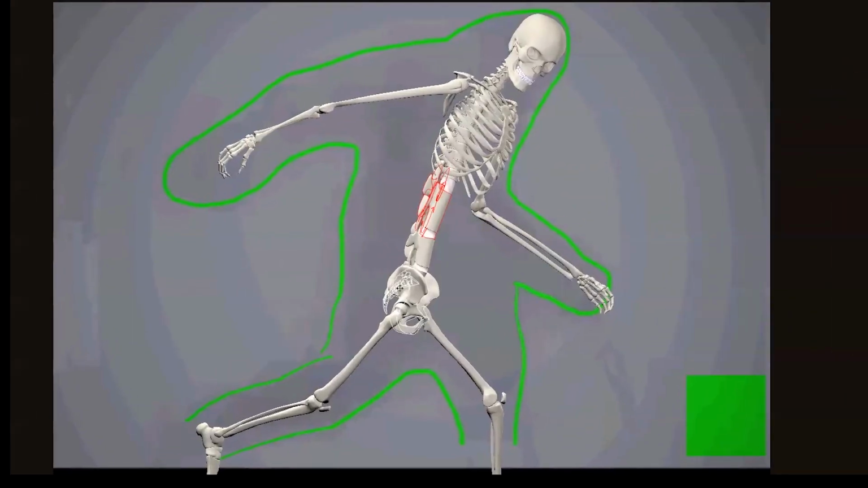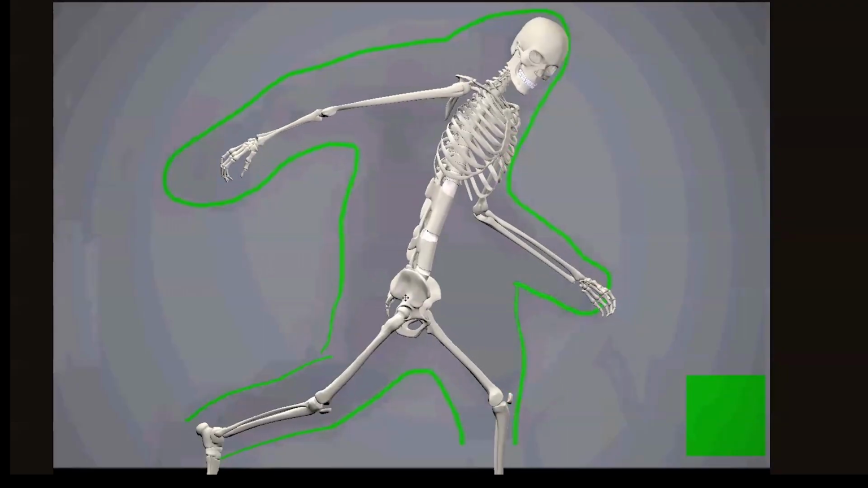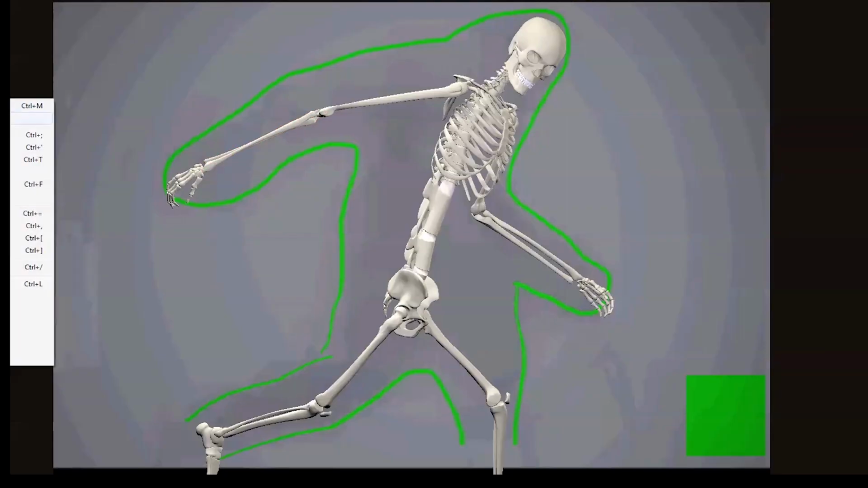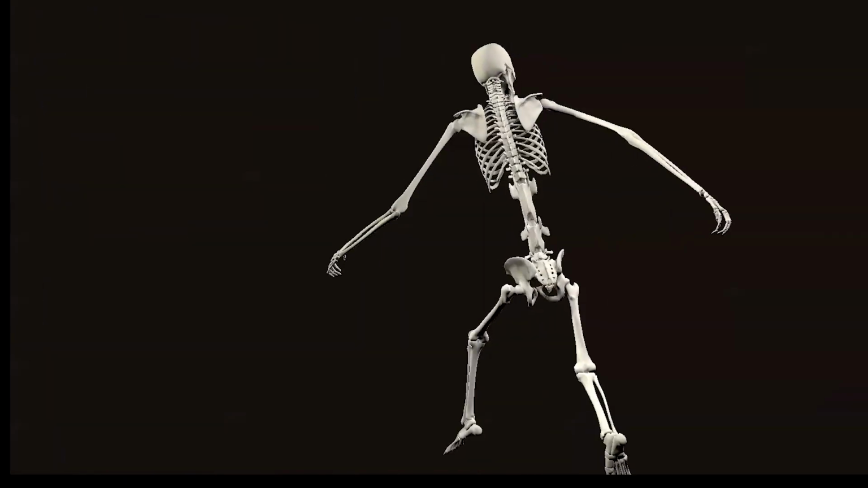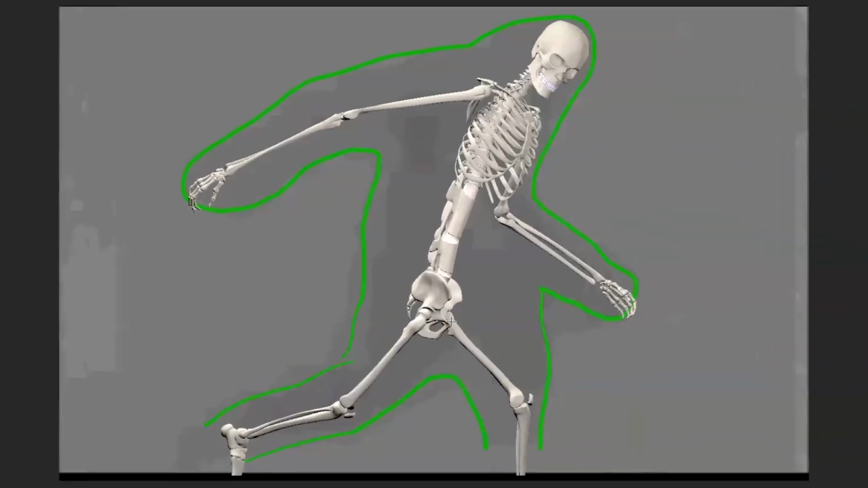First step, I imported that image into a 3D program, and I've got a human 3D skeleton here that I've tried to pose as closely as I could to make the skeleton fit within the green outline, and I've had to rescale the length of some of the bones, like this arm still needs to be reshaped a little, something about like that. And if we look at that pose, it would look something like that.